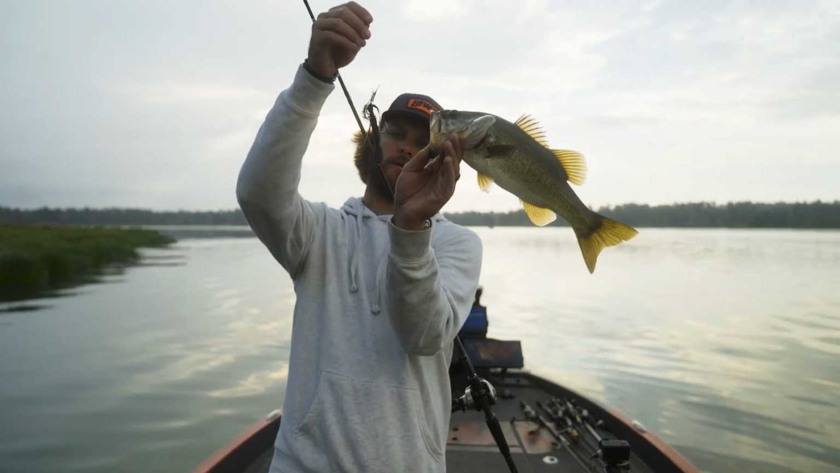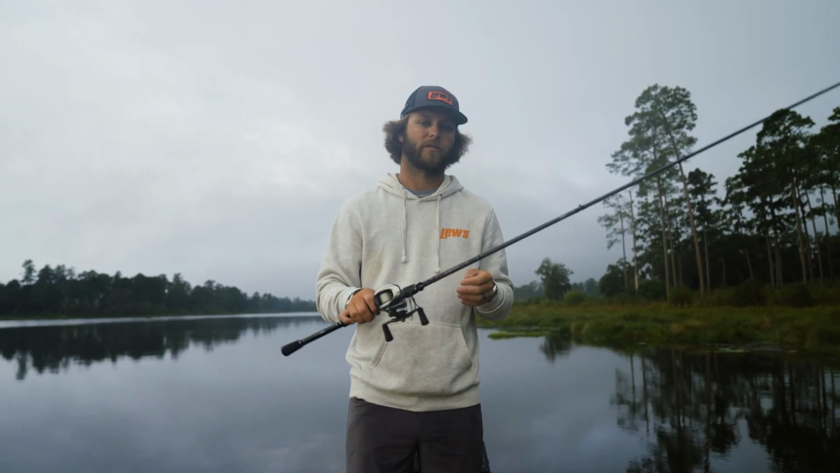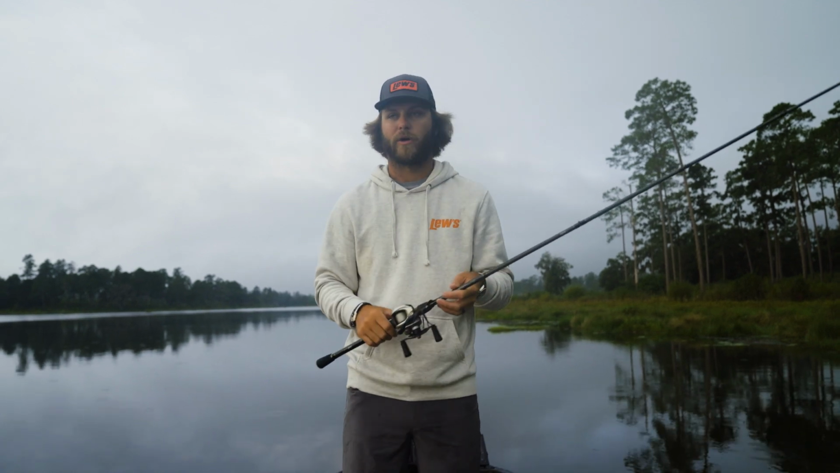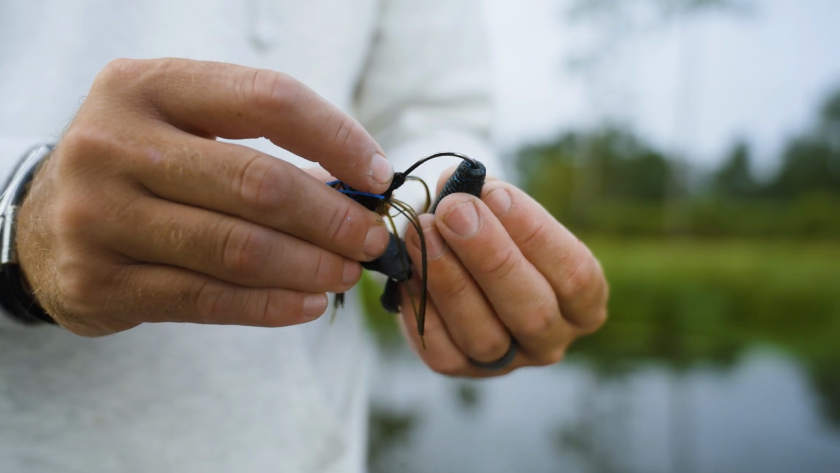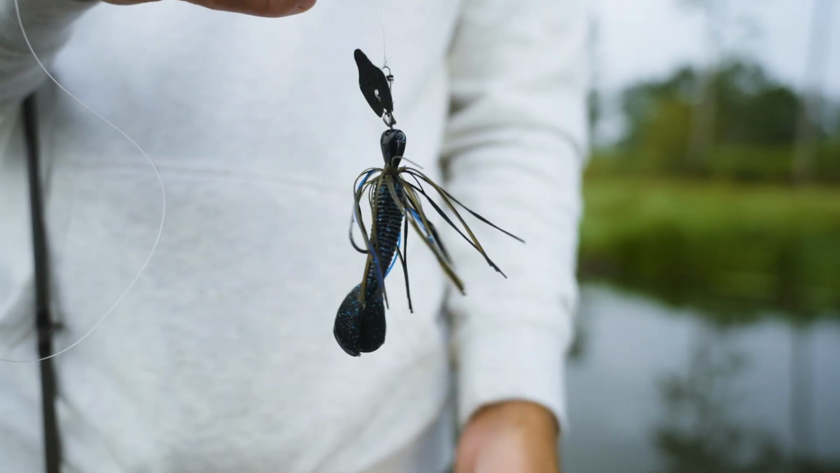And guys, it all ties back to forward facing sonar, using your electronics when you are throwing a Tungsten Thunder Cricket. It strategizes you, the time of day you can throw it. The evening bite might be better than the morning bite, but for me, guys, the Tungsten Thunder Cricket is good year-round, daylight to dark. It's something I always have on the front of my deck.